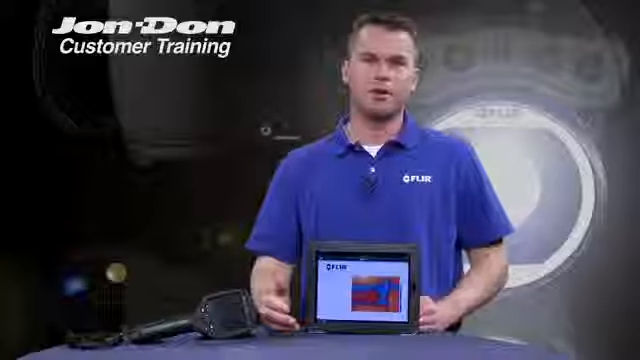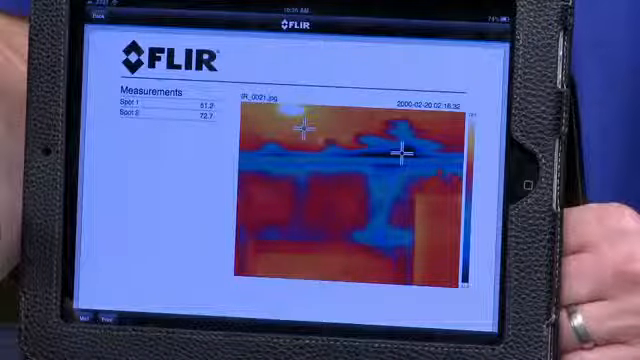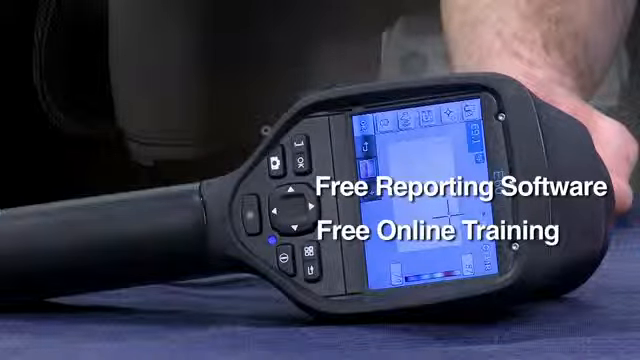This is faster, efficient, and just really a much cleaner way of transferring images, data collection, and getting that information out to your customer. The E-Series camera ships in a hard carrying case and everything that you'll need to get going in the field. In addition to that, we provide free reporting software, free online training, and finally, we also provide our 2, 5, and 10-year warranty.